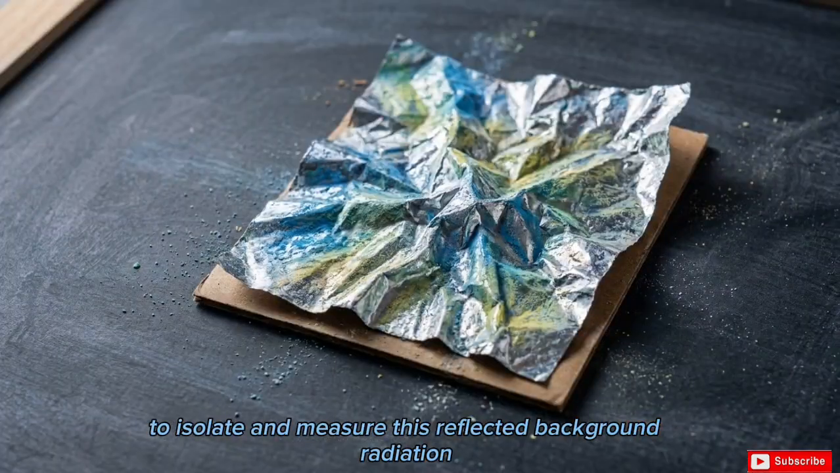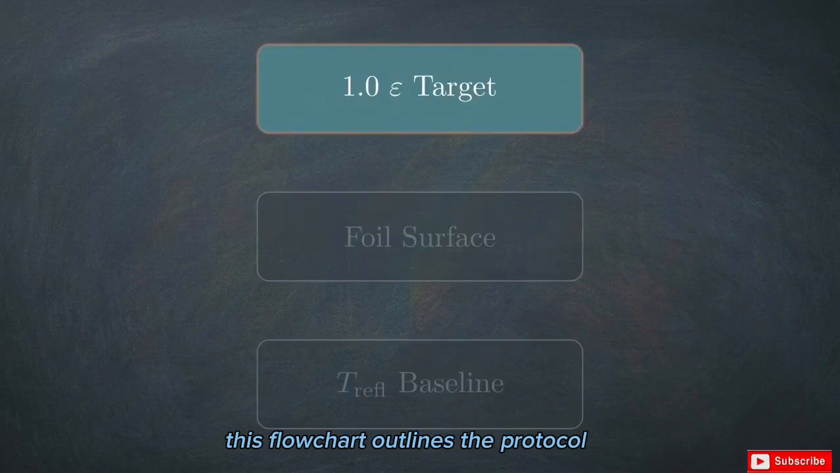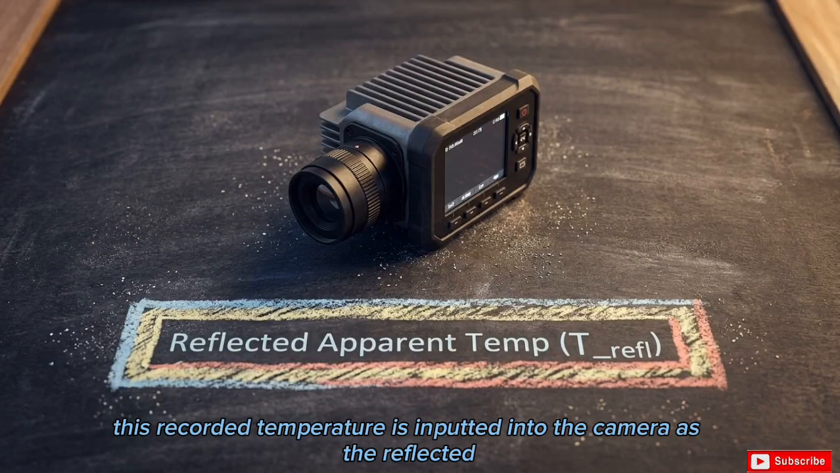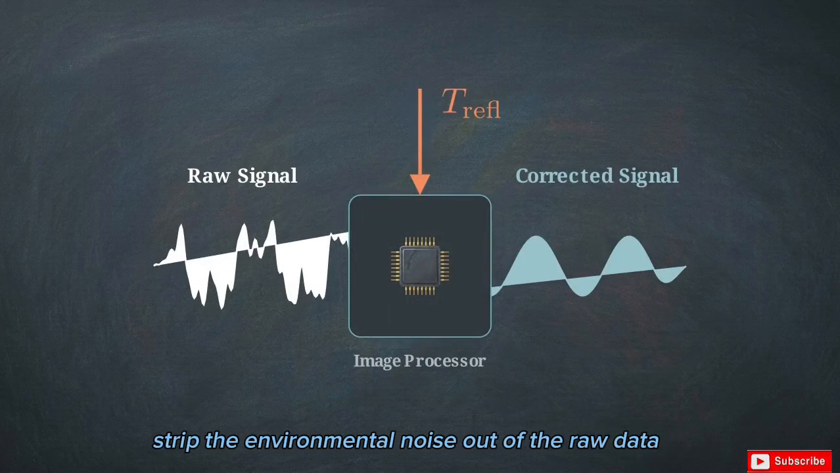To isolate and measure this reflected background radiation, operators use the crumpled aluminum foil method. This flowchart outlines the protocol. Set the camera's emissivity to 1.0, place crumpled foil in front of the target to capture environmental radiation, and record its apparent temperature. This recorded temperature is inputted into the camera as the reflected apparent temperature variable. The internal processor uses it to mathematically strip the environmental noise out of the raw data.